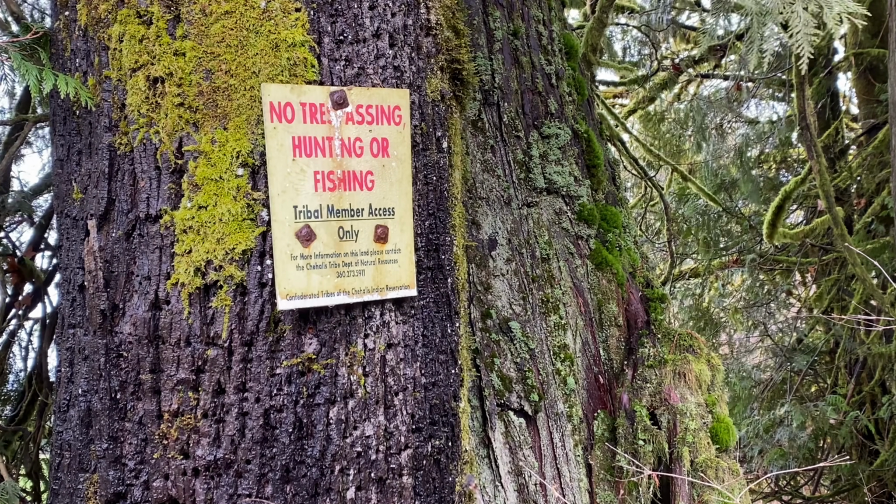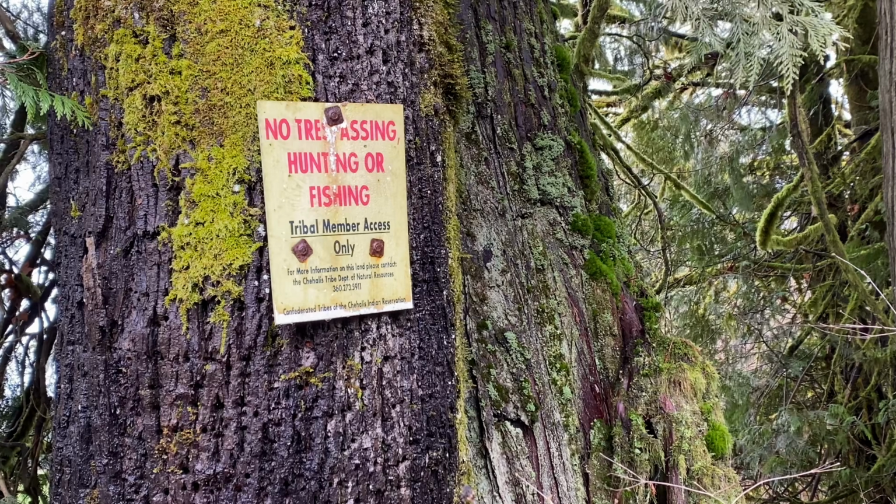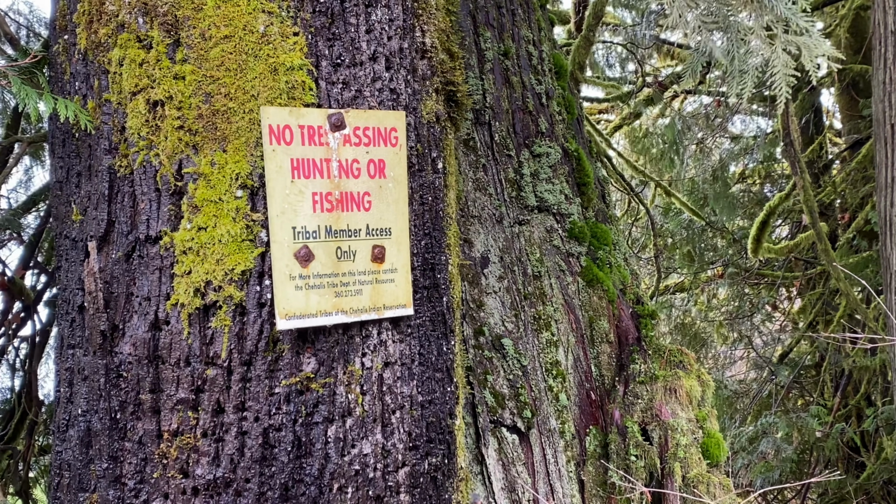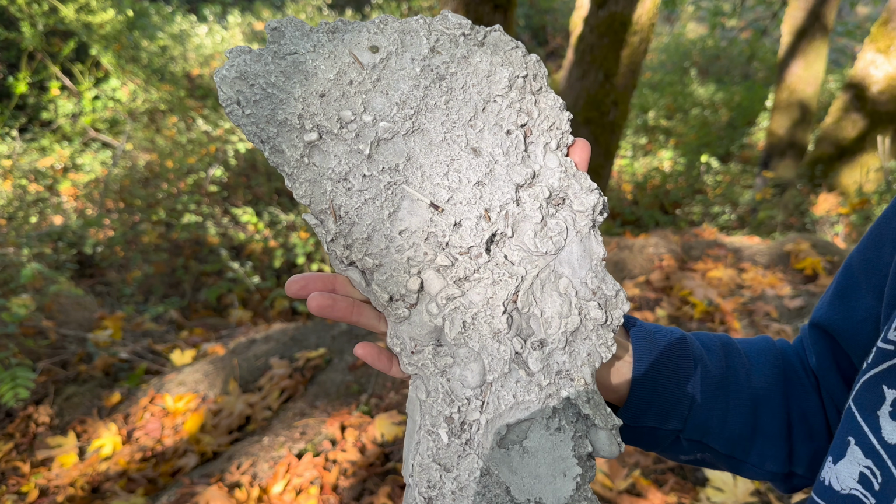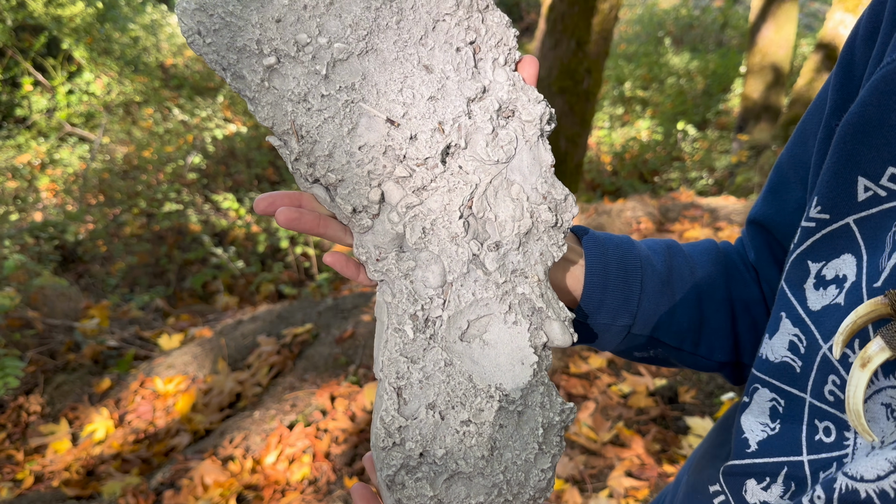The print cast on site measures 16 inches. We have found other prints in the same size on our property, but they lack the unique bend that this print has. I believe the bend is due to the steep hill that the Sasquatch was standing on.